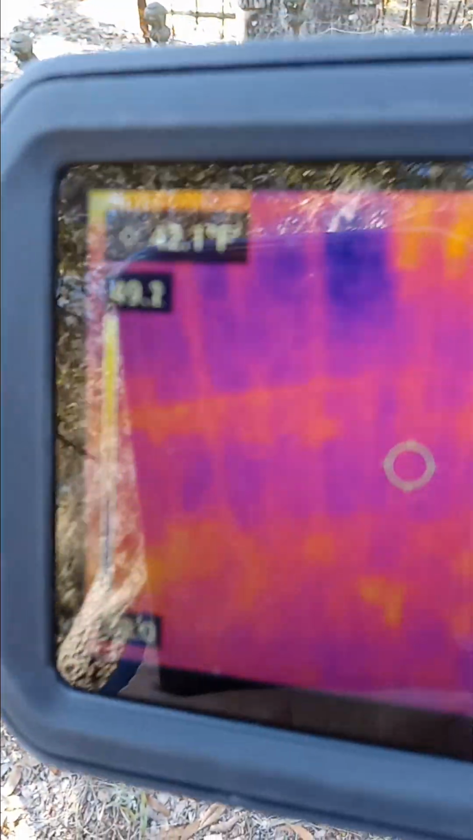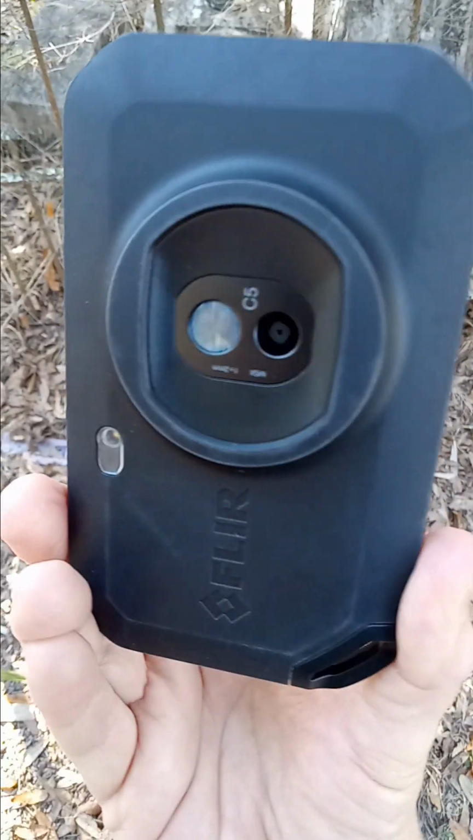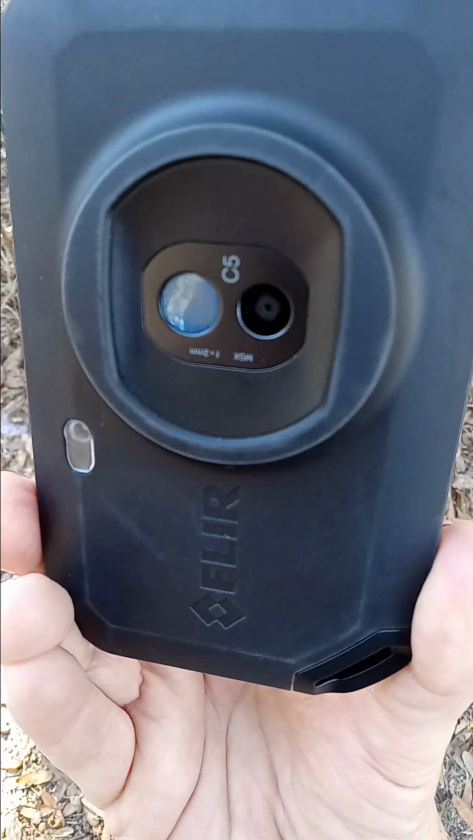All right, I'm going to switch over to the Obelisk 5B. So far, I covered a small fraction of the Chestnut Street Cemetery today, and I haven't found anything that looks like it's warm air coming up from an underground, maybe root cellar or underground cave or tunnel. All right, I'm going to turn the Flare C5 off. The Flare C5 thermal camera is really nice to have. I enjoy it.